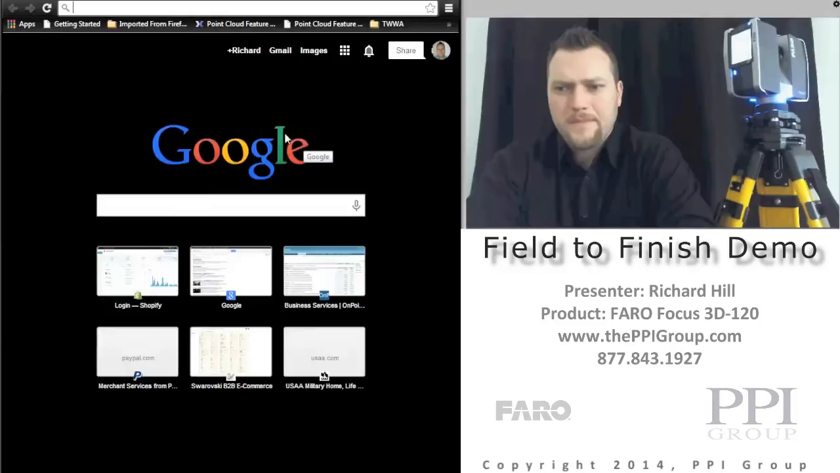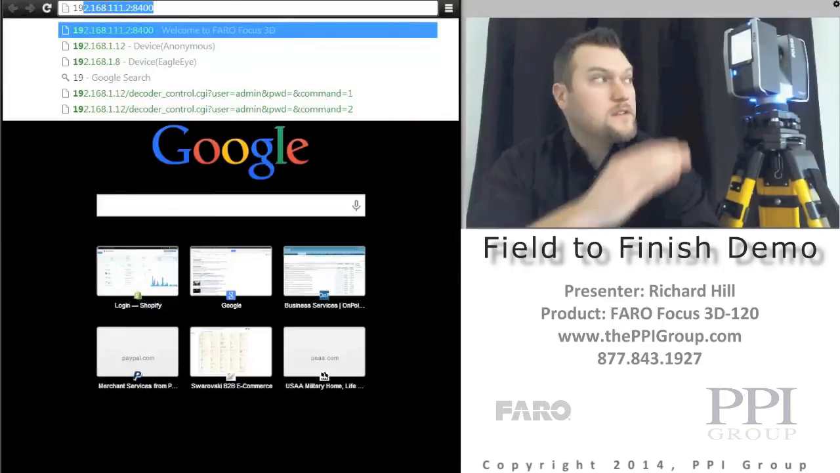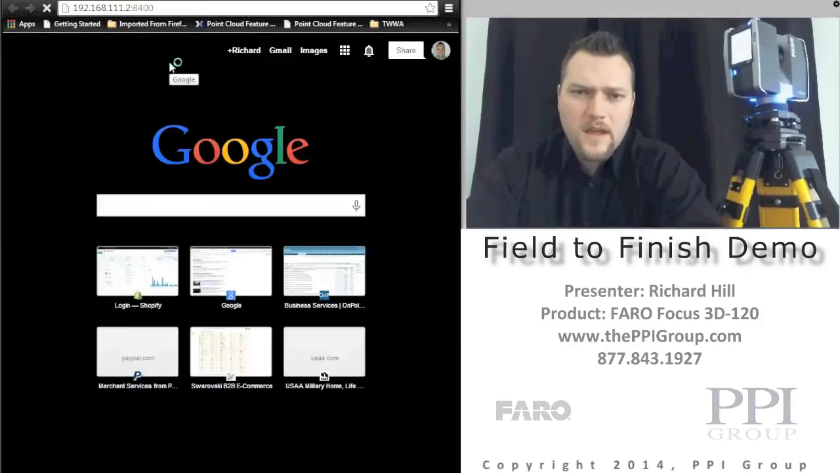You'll see that pop up there. Once that's connected up, then within your internet browser, whichever one you choose to use, I can then type in the IP address for the scanner as well as adding the port address. So we can see 192.168.111.2 and then the port 8400.